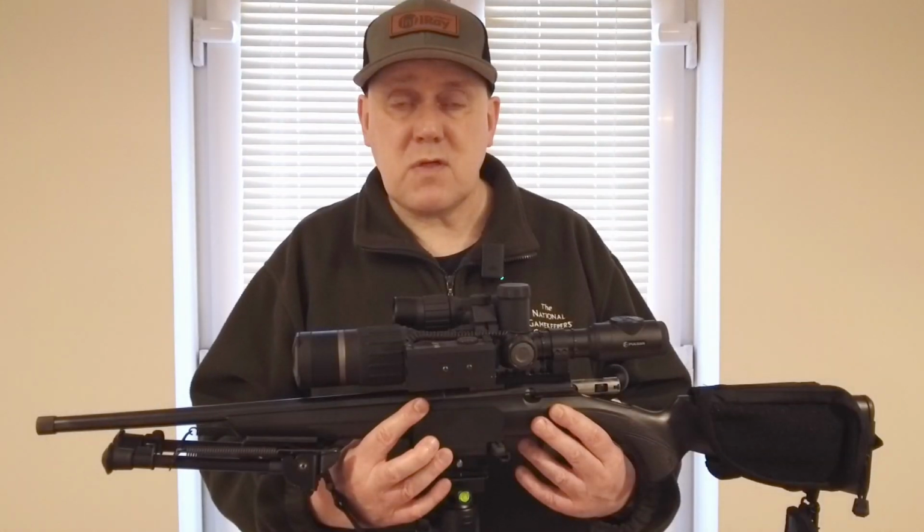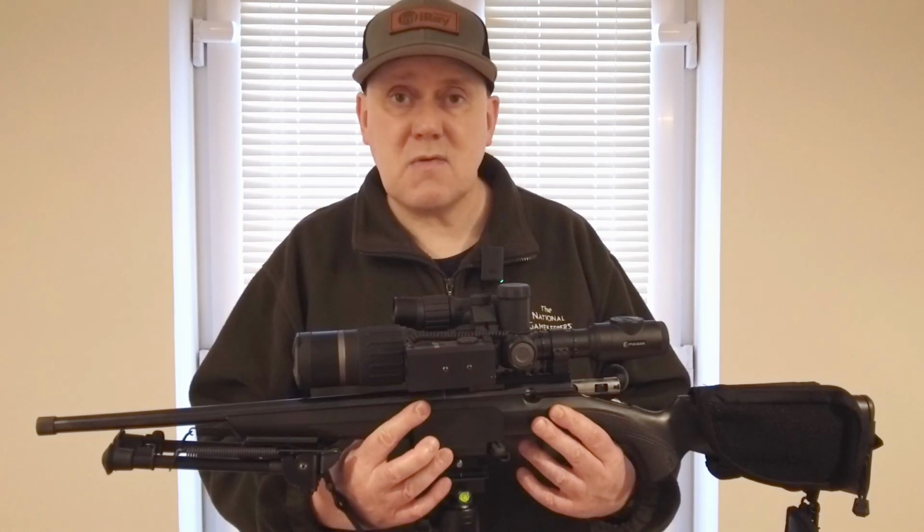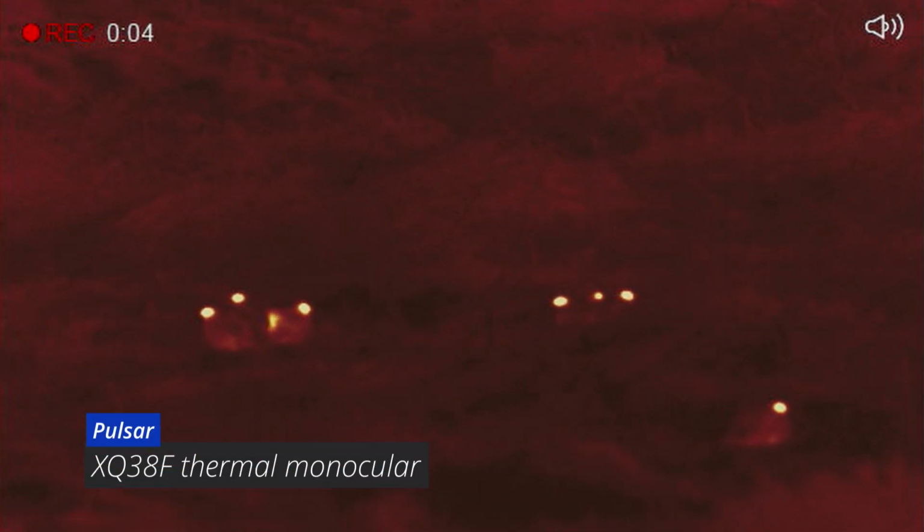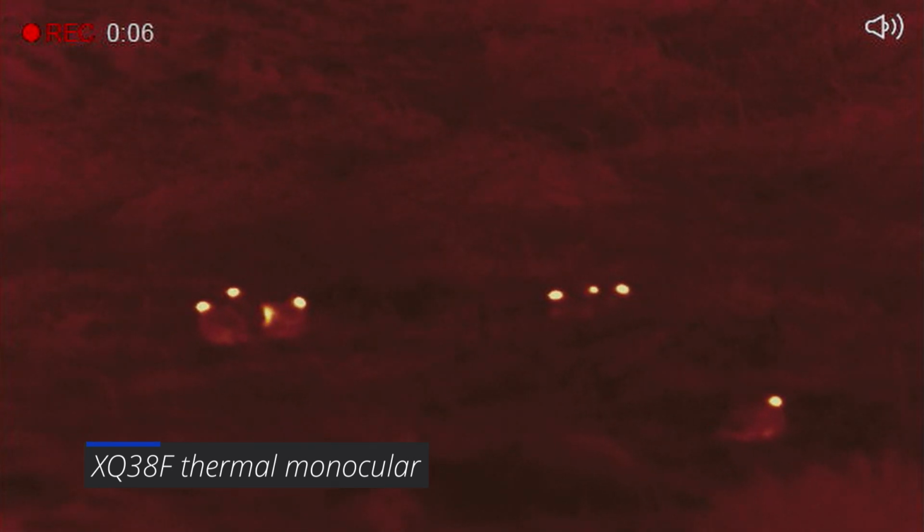So I think without further ado, we'll wait for darkness to come in, and let's get out there, see what we can do. I've just walked out onto the first field and I'm just scanning around with the thermal spotter, and you can see there's a covey of grey partridge. That's really nice to see. In fact, the numbers are increasing because last time I was here there was only 6, I think it was. We've got a few more there now.